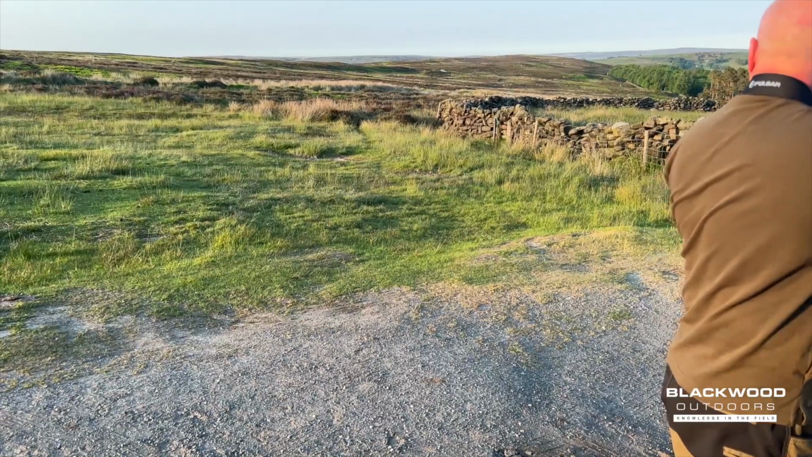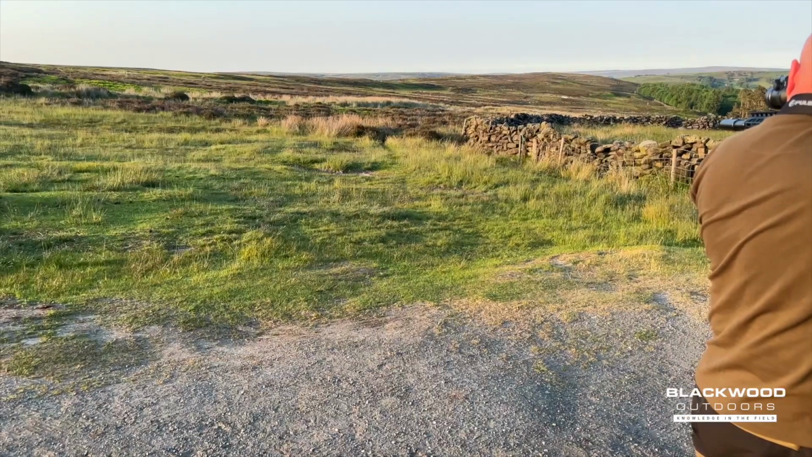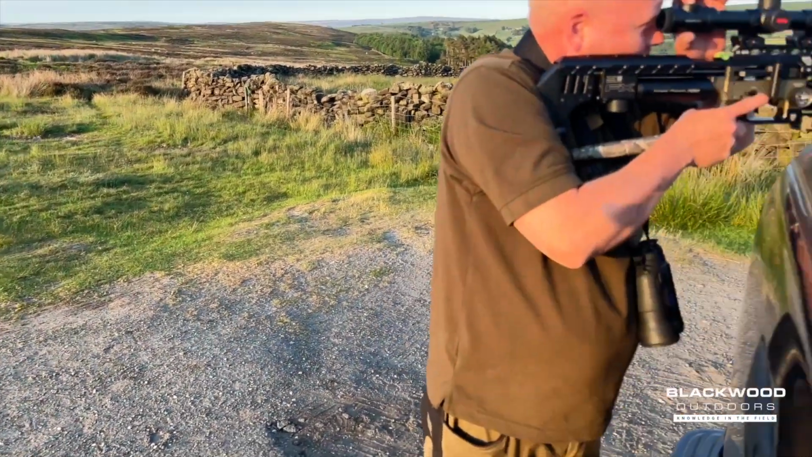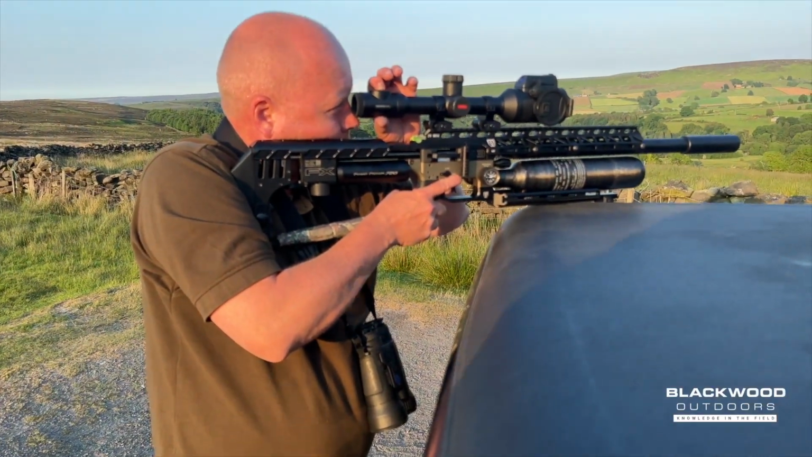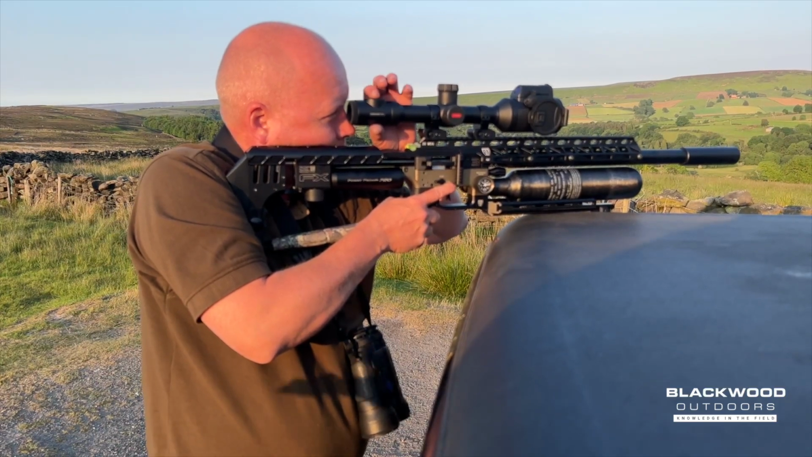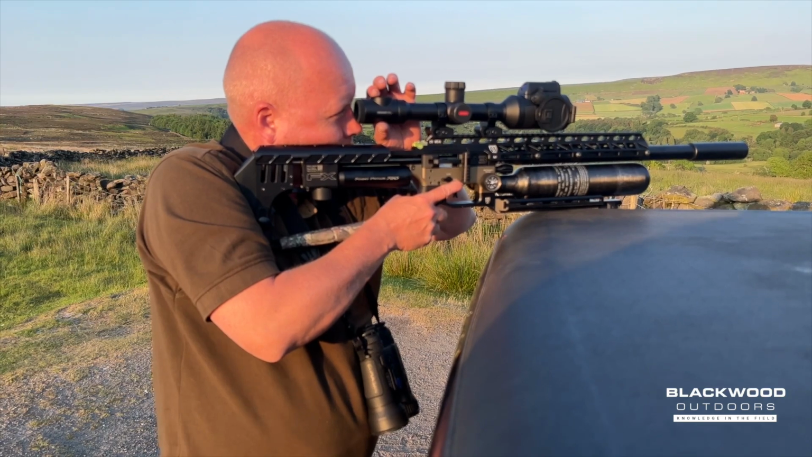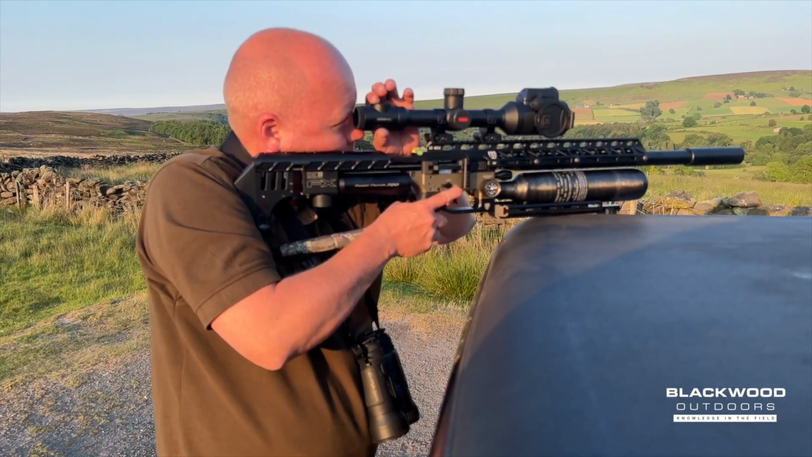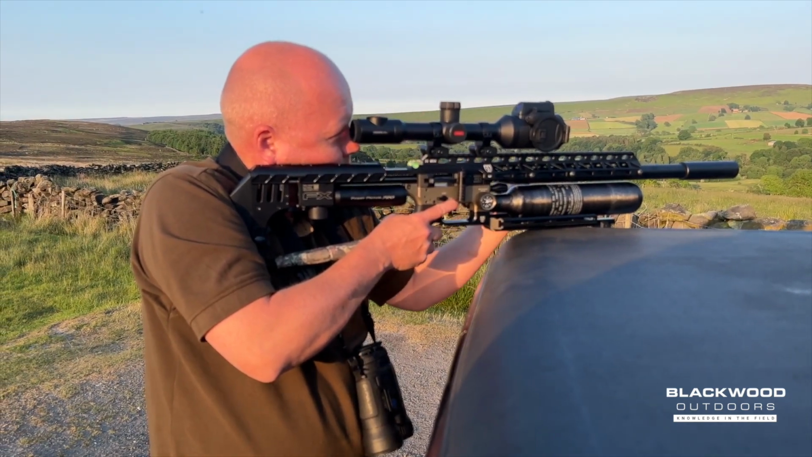So you split the channel. You can either have your main magnification on full colour 4K and then thermal on the top. You've got full colour, and it's not night vision, but you've got a little bit of low light capability, and the thermal channel will let you shoot right through the night as well. So you've got one gun if you needed it for stalking, air guns, rimfires, foxing. It does everything, and it's really, really good. So that is the Thermion Duo DXP55.